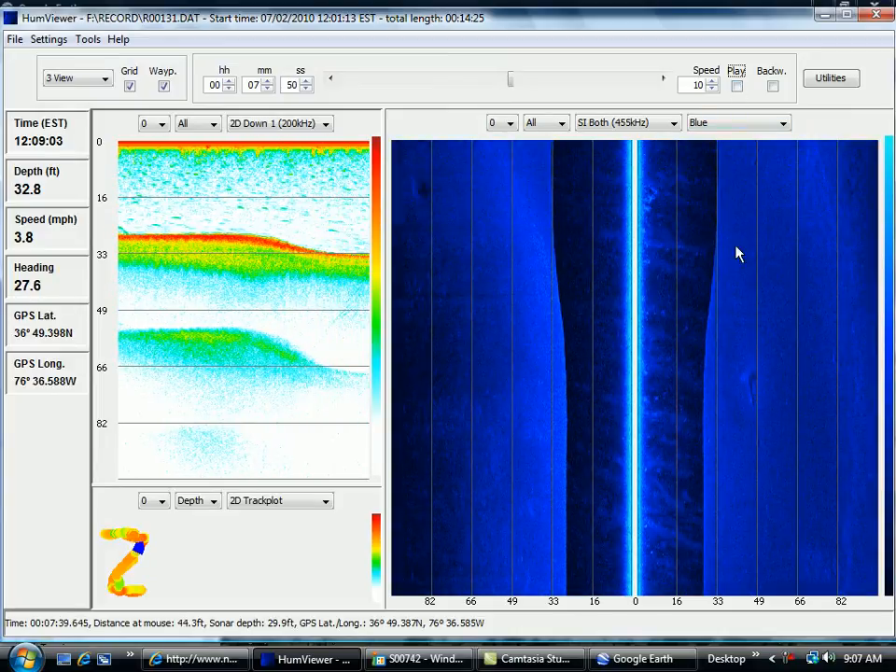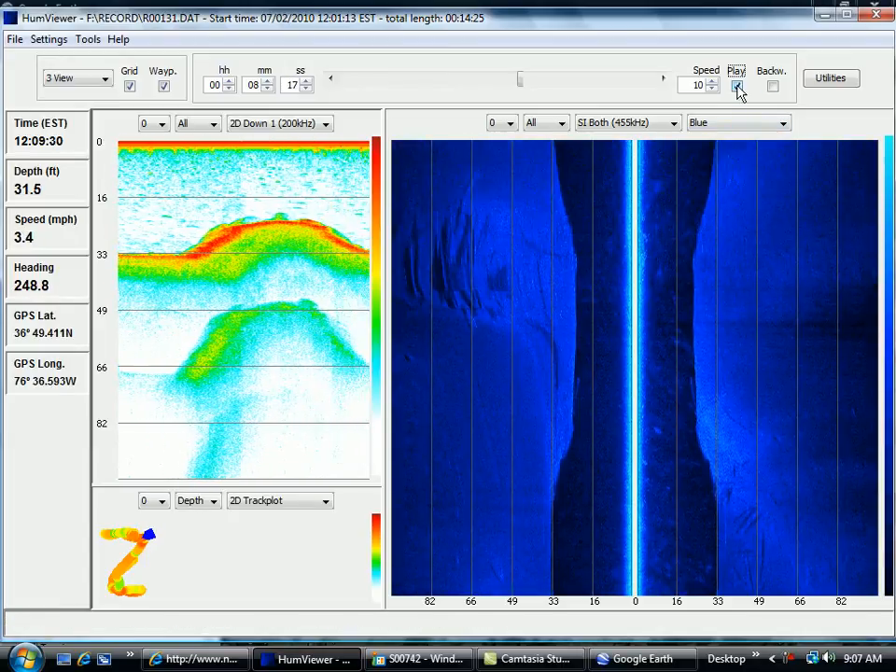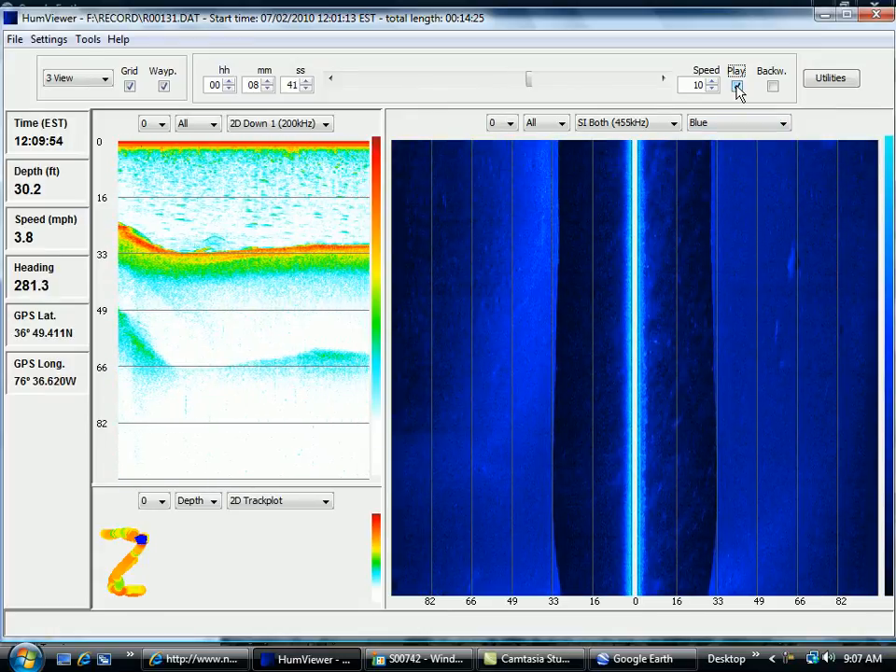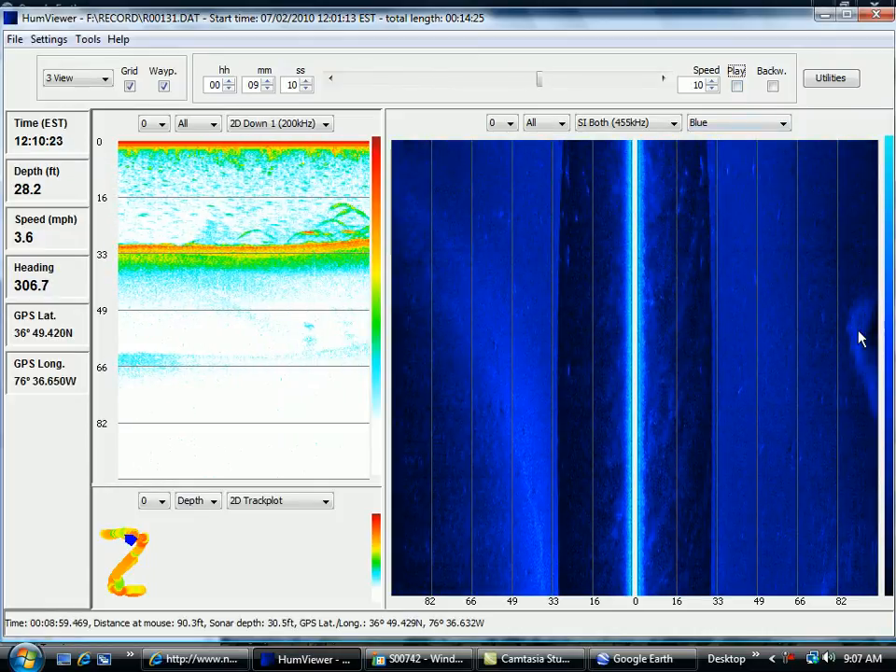You can just see there's a little tree on the bottom there. So some structure on the bottom here. Channel bends off to the left. It gets a little sloppy here because I had to make a turn to try to stay on the channel. And here we go. There's a school off to my right here. This is a big school, and this is the one I'm going to turn around and come back and try to get on top of. Oh, there's actually another school right here too. I just caught the outer part of it.